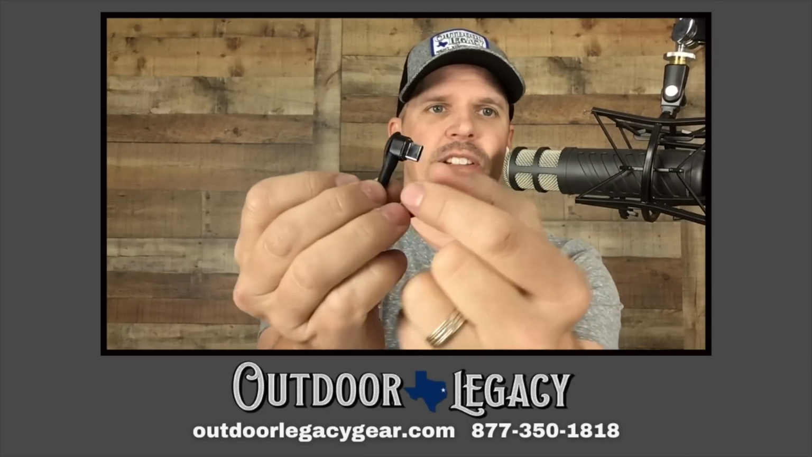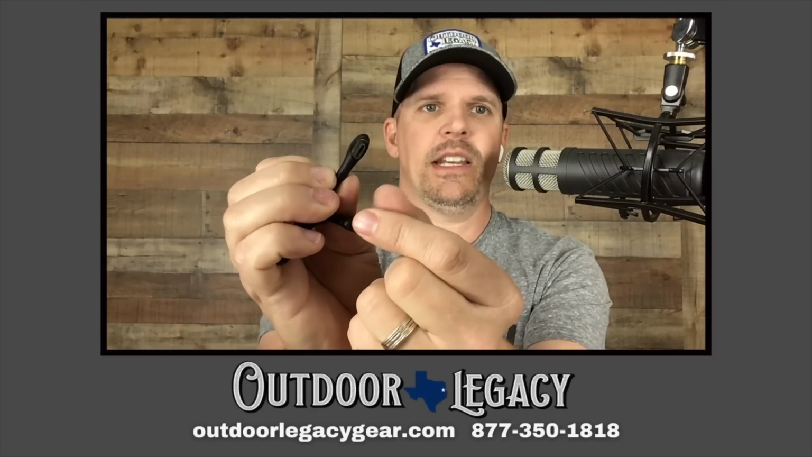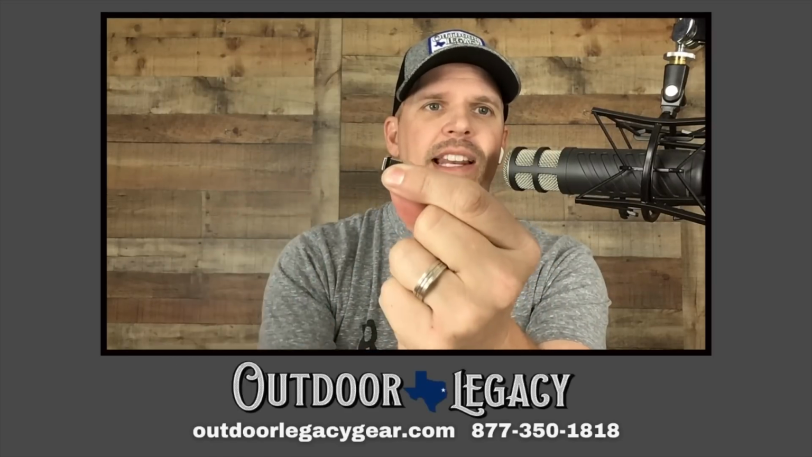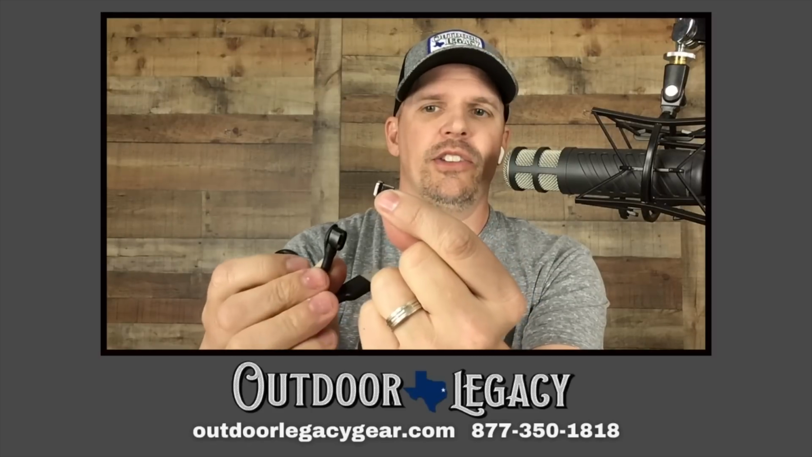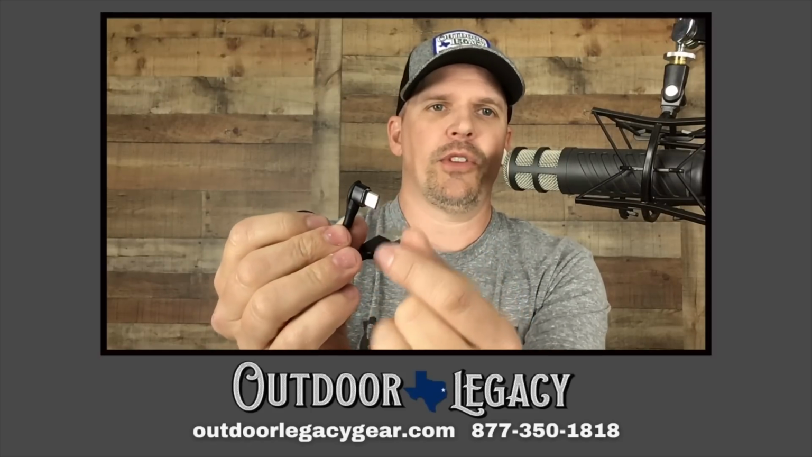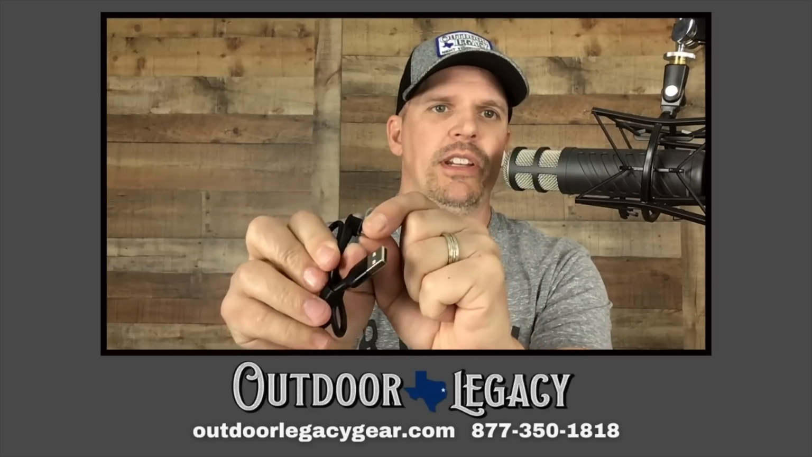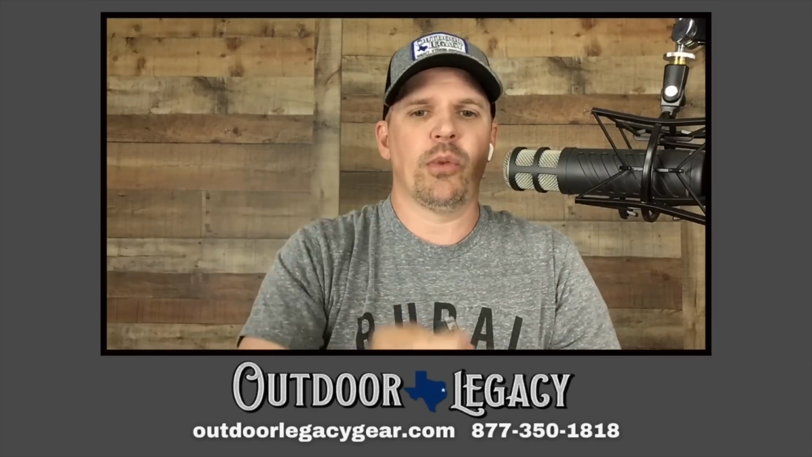So I don't know if y'all can see. I'm going to try to show this. That's where the little USB-C plugs into the scope, and it is magnetic. That is very cool. We really suggest using these if you're running an external battery pack. That way, if you snag this on something, it just comes right off. And anyway, that is included with it.